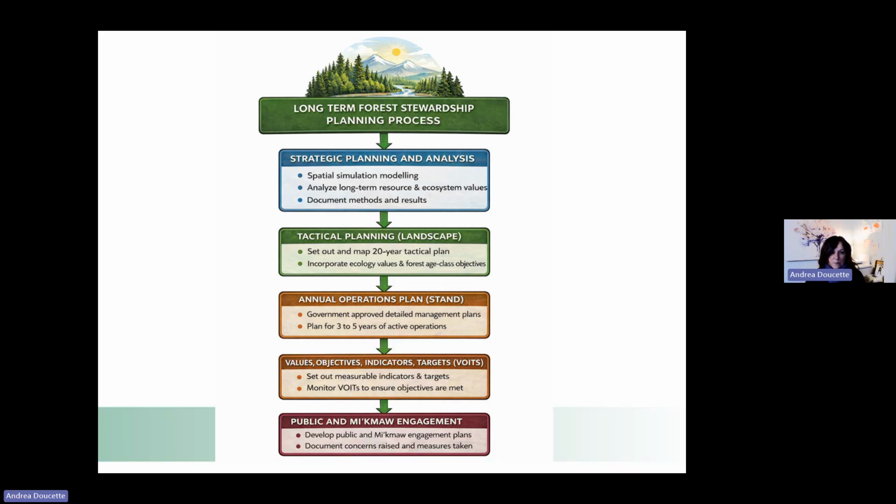And through all those processes, we've also developed a set of measurable indicators and targets related to a whole range of different values, social, cultural, economic, ecological, and we monitor those indicators and targets over time and see how we're doing with meeting those targets and adjust where we need to. And also through that whole process from top to bottom, we are engaging with the public and sharing information with the Mi'kmaq from the 100-year plan down to the 20-year plan down to the stand level operations.